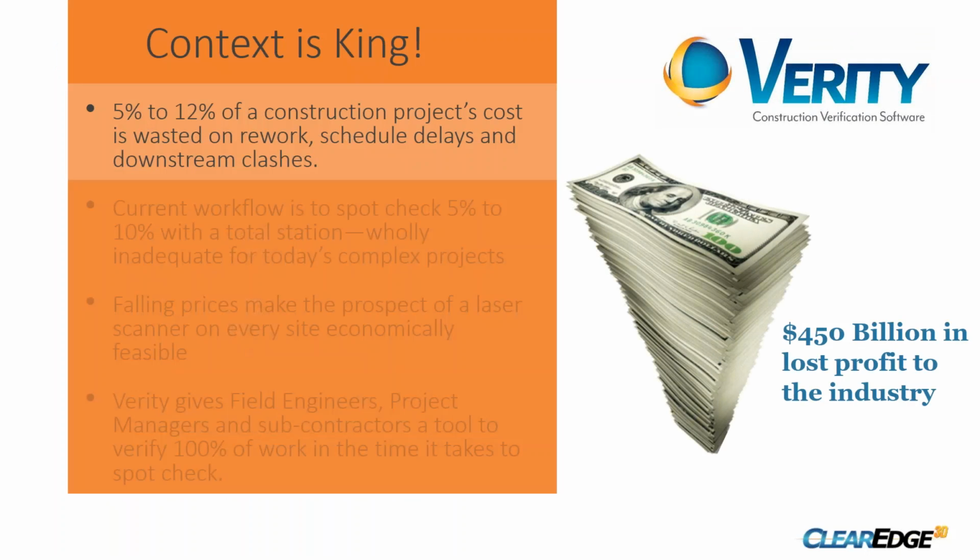And with that, let's talk a little bit about the context behind this topic. So, of course, we all know that rework is a big part of the construction industry that we all hate to love or love to hate. Industry surveys indicate that somewhere between 5 and 12% of the total project cost is lost to rework, both in material and labor costs.